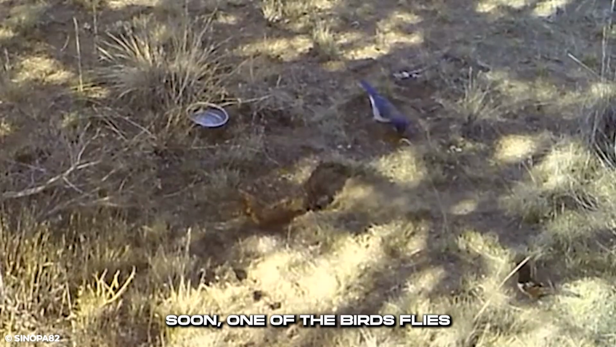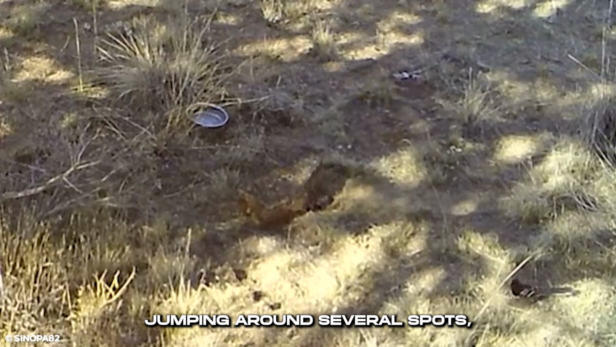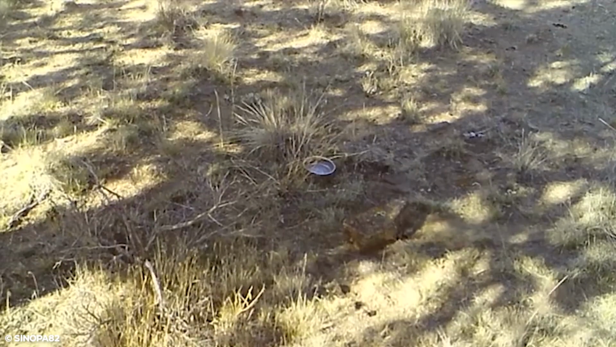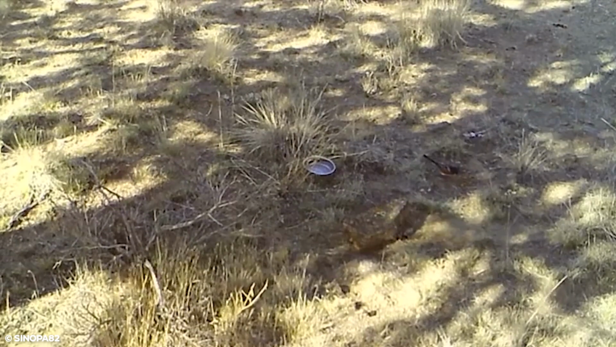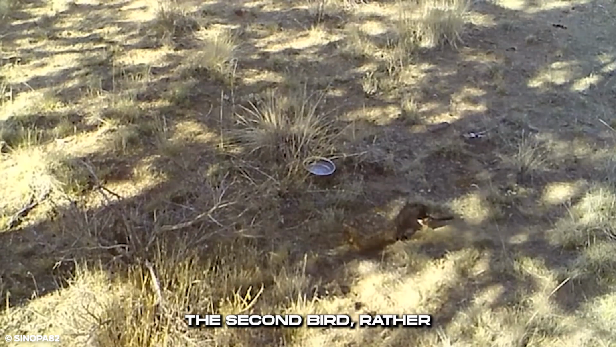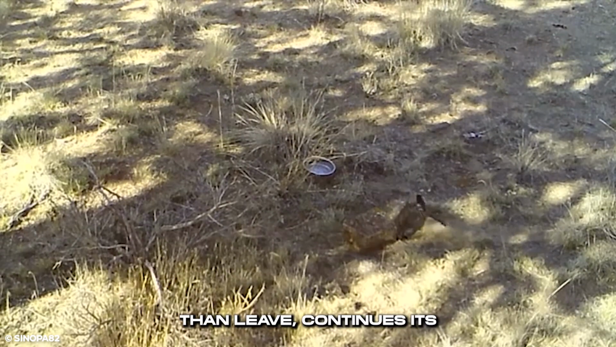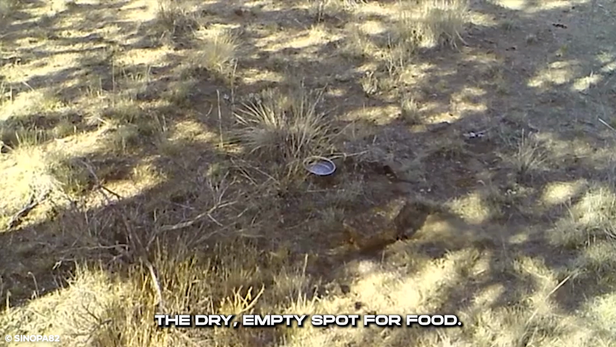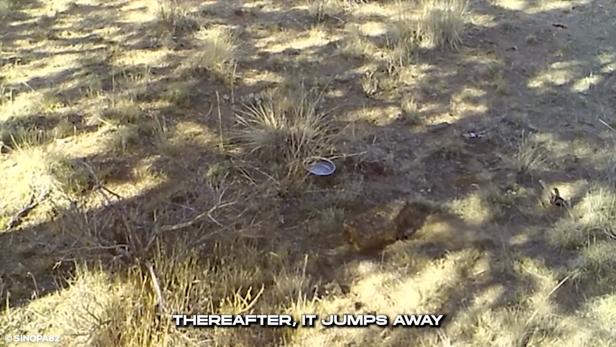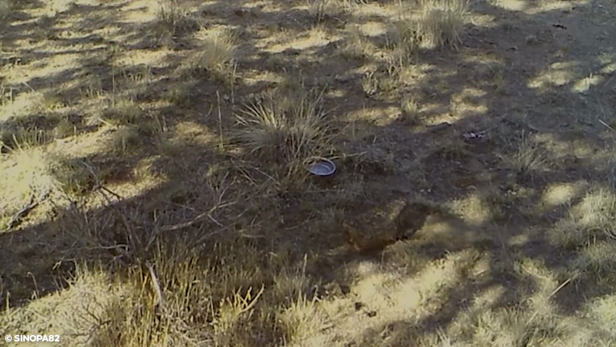Soon, one of the birds flies away and the other one stays jumping around several spots, still looking for food. The second bird, rather than leave, continues its meaningless search around the dry, empty spot for food. Thereafter, it jumps away from the trail cam's site.